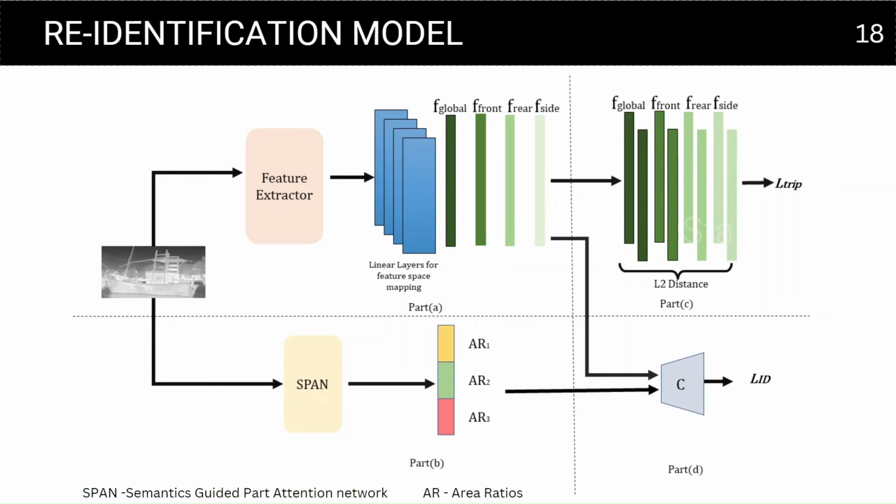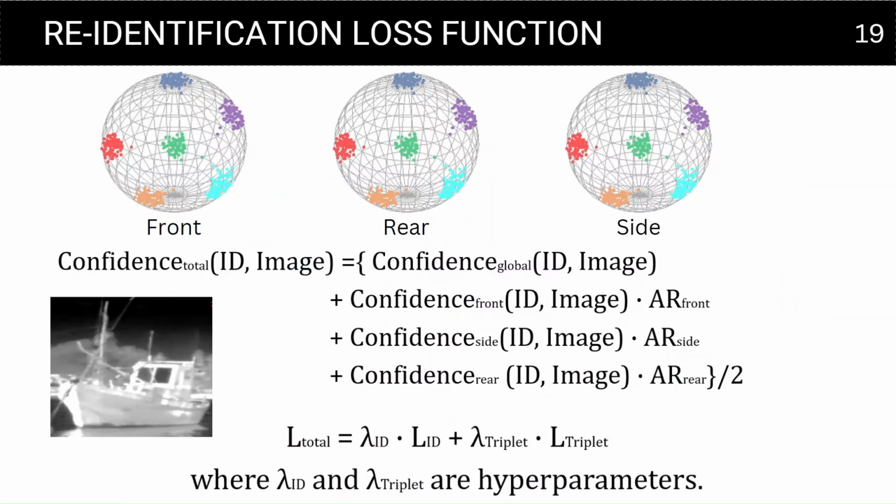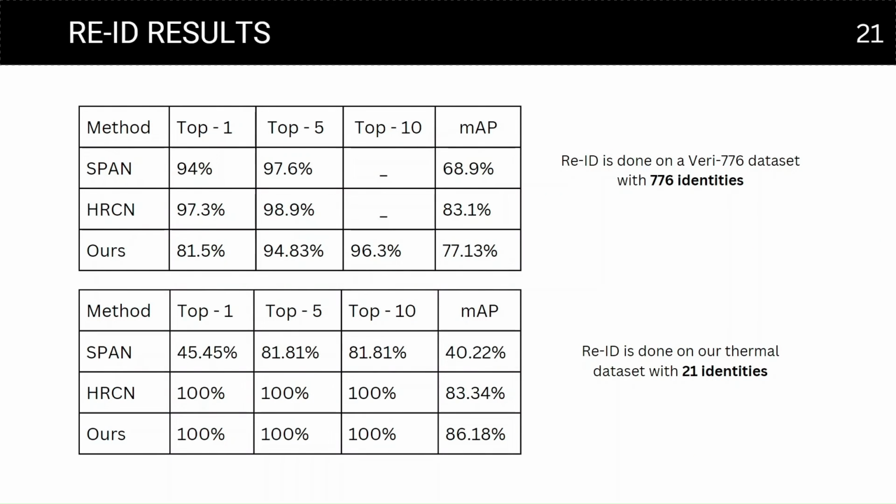A vision transformer is used to extract features, which are then mapped to 4 separate spaces, namely global, front, rear, and side. We cluster the extracted features in each space using the ArcFace loss. When a new boat is detected, we map its features to these spaces and calculate the final confidence considering its orientation. This is done by multiplying the confidence of each space with the corresponding area ratio. We evaluated our method using two datasets and achieved significant results in the thermal domain.